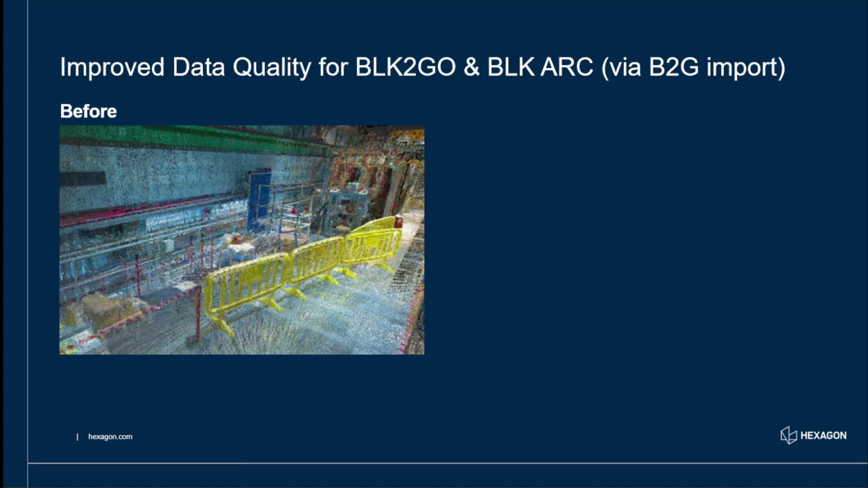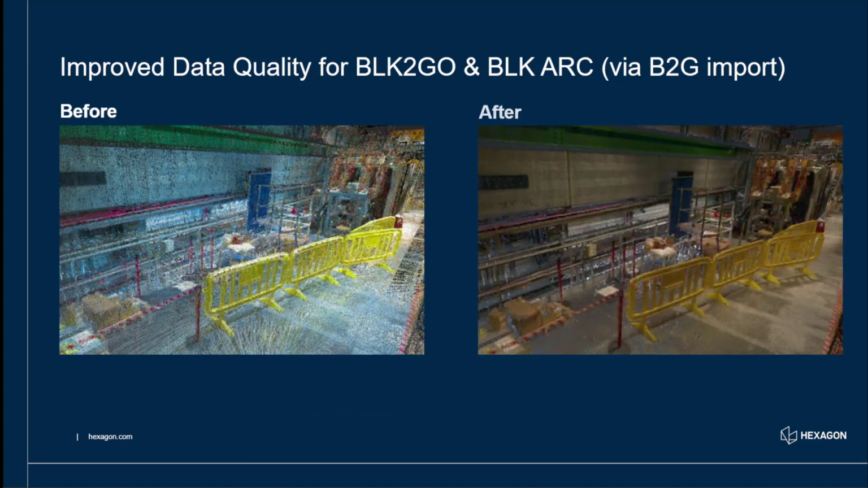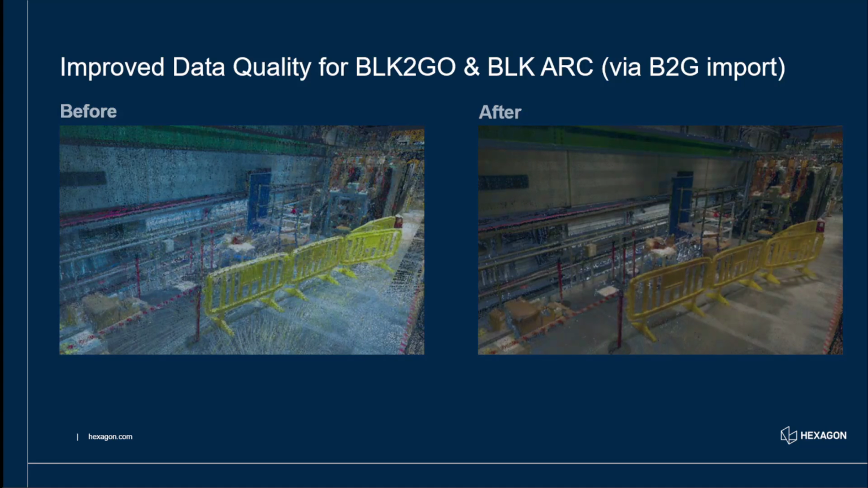This one I like because this is typical of BLK ARC potentially for lots of internal applications on the back of a robotic dog perhaps, or a backpack. And now you can see again this is a more natural colorization. Not only that, you haven't got these lines across the floor, so it all looks very, very consistent, and everything just looks a little bit more realistic.